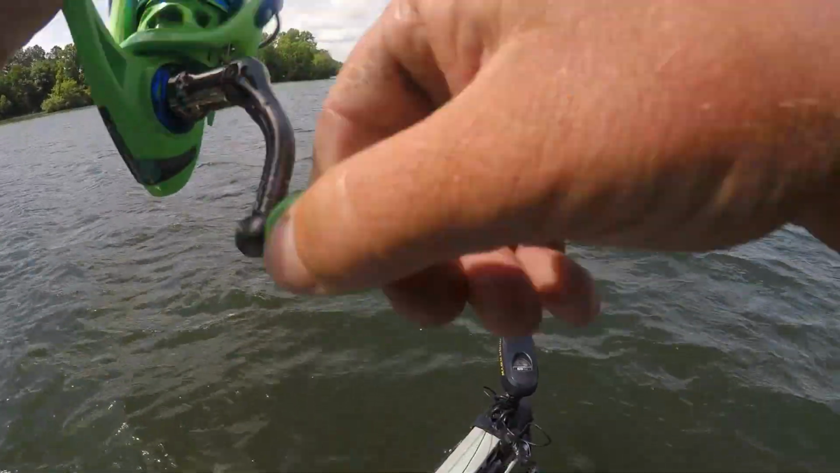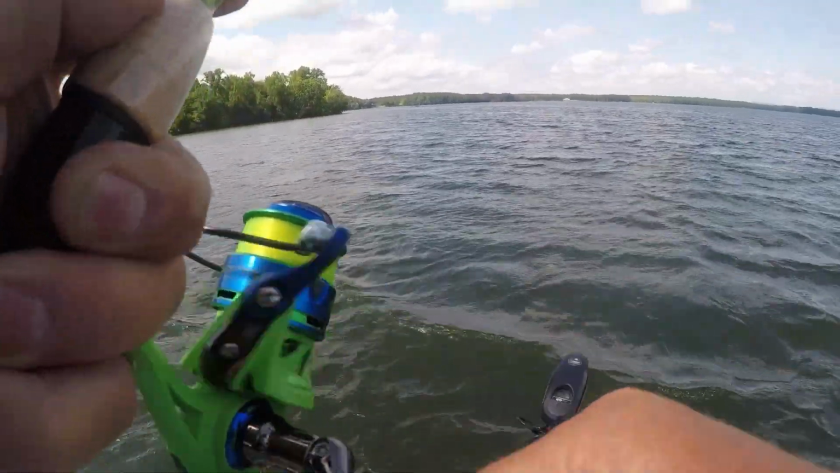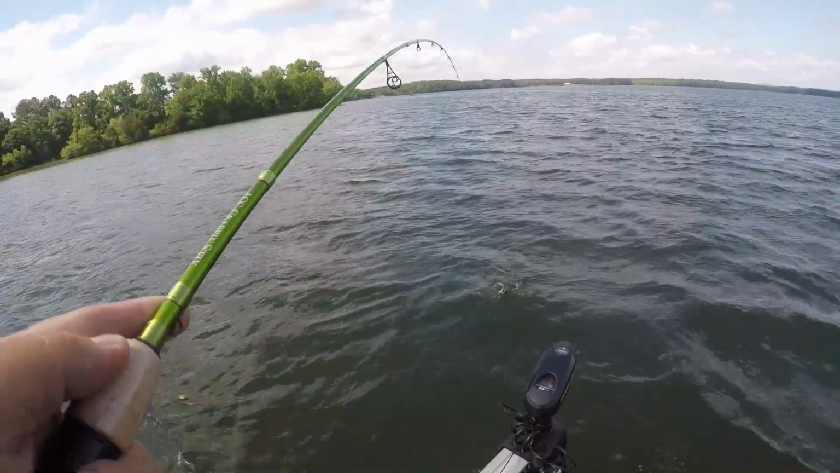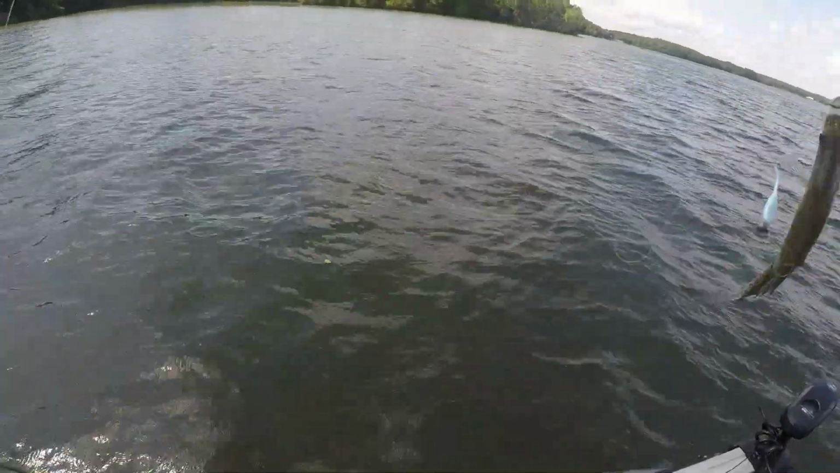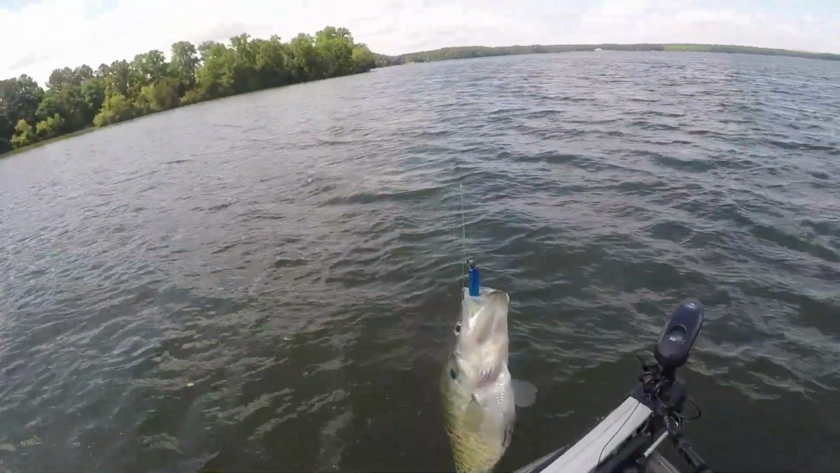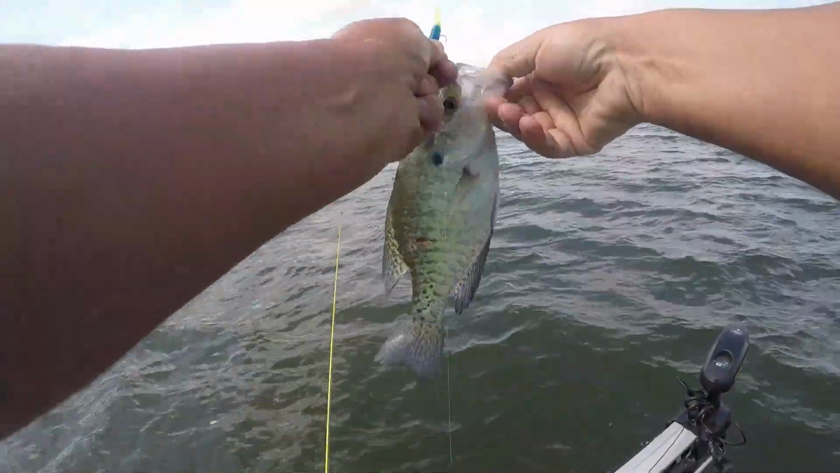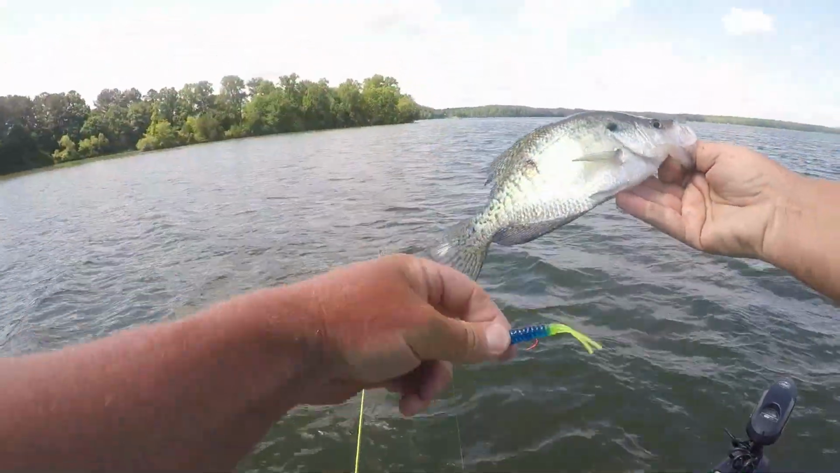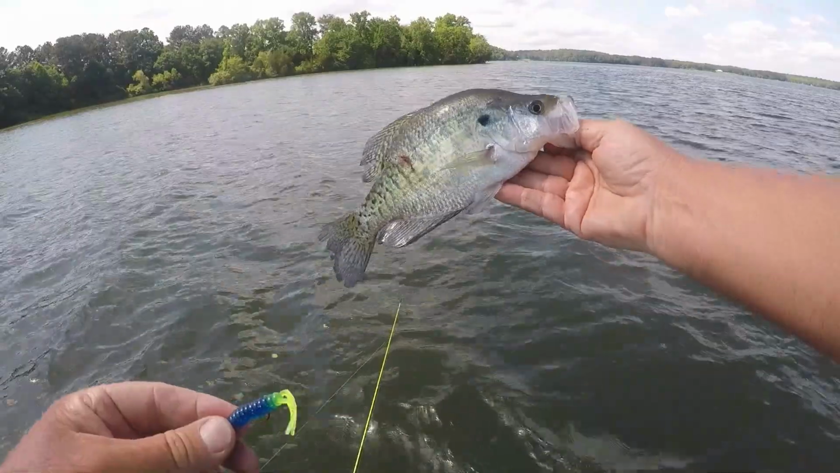There he is. Feels like a decent one. It's a keeper. Broke off and put on new colors. Gonna give them a new look. Throw that one back.